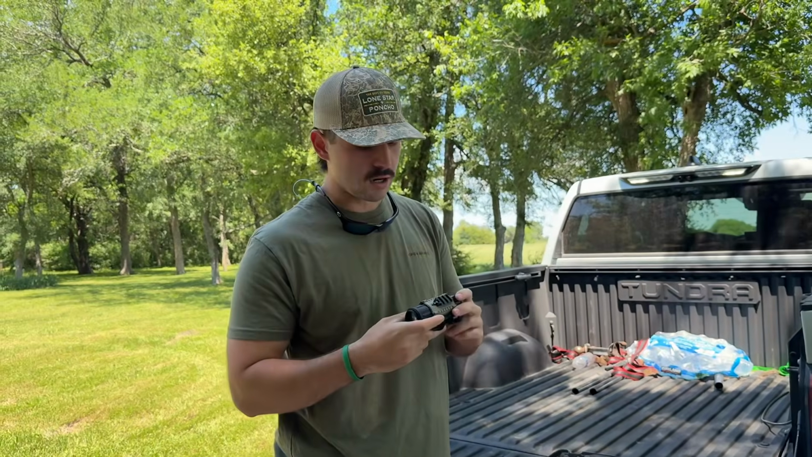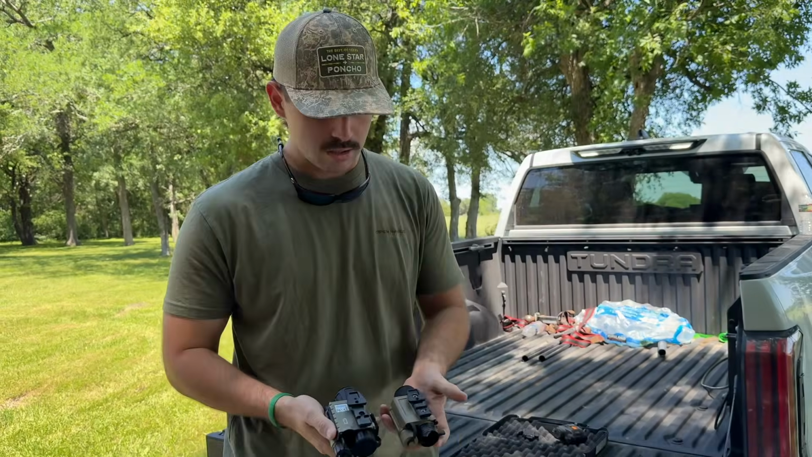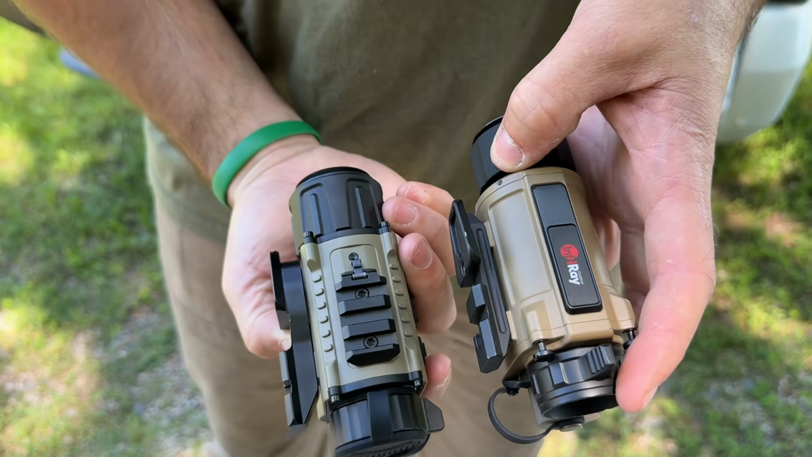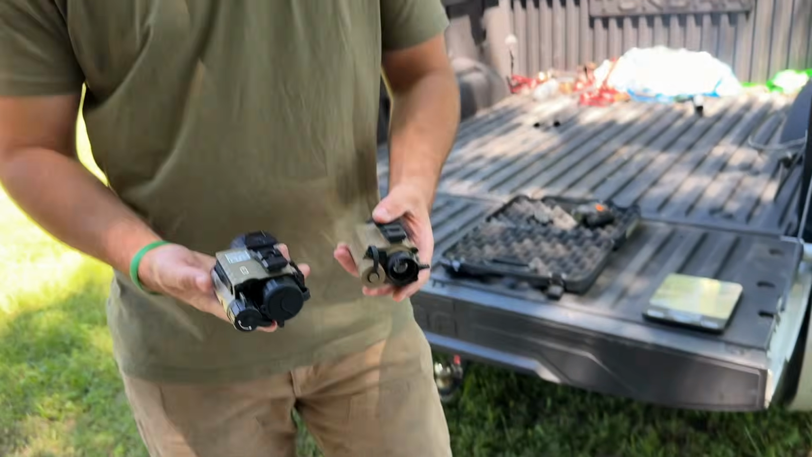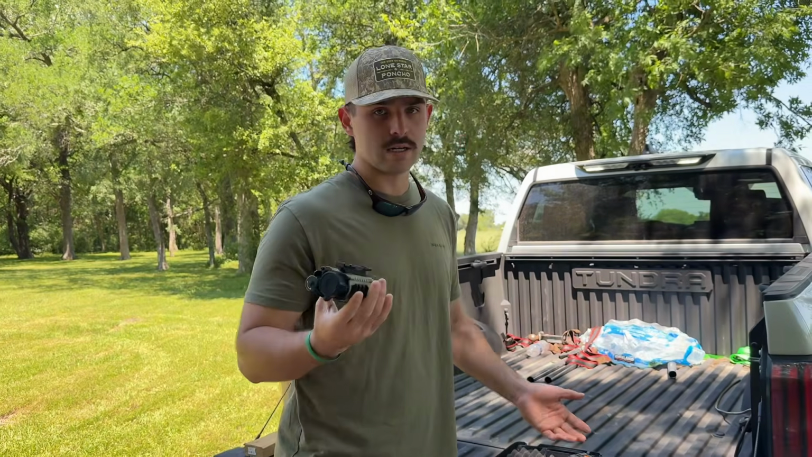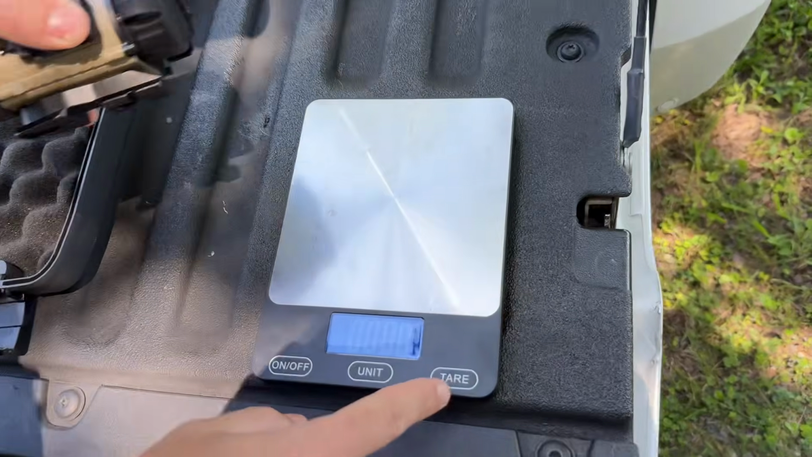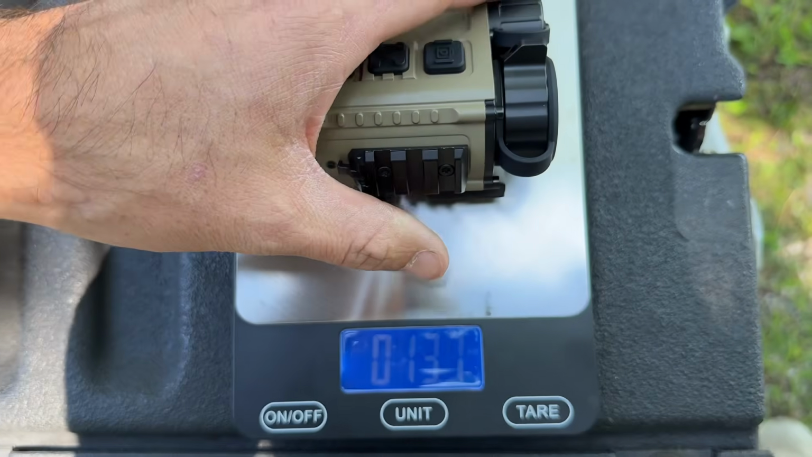Lastly, with the Zentron. Again, this unit does have an LRF unit on there. I will say compared to this, the mounts are about the same. I would say the Zentron's maybe a little bit taller, but there shouldn't be a big weight difference in mounts. But with the LRF, we're really going to see how much this bad boy weighs. So, Wheels, if you want to come in here again, we're going to zero this guy out. All right, and we're going to weigh it on there.